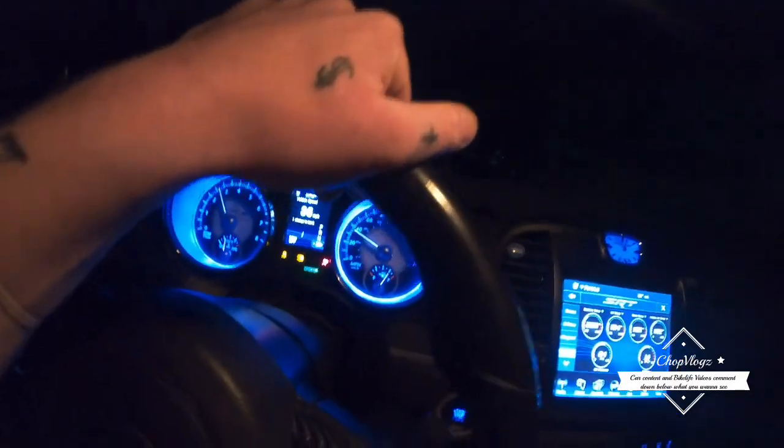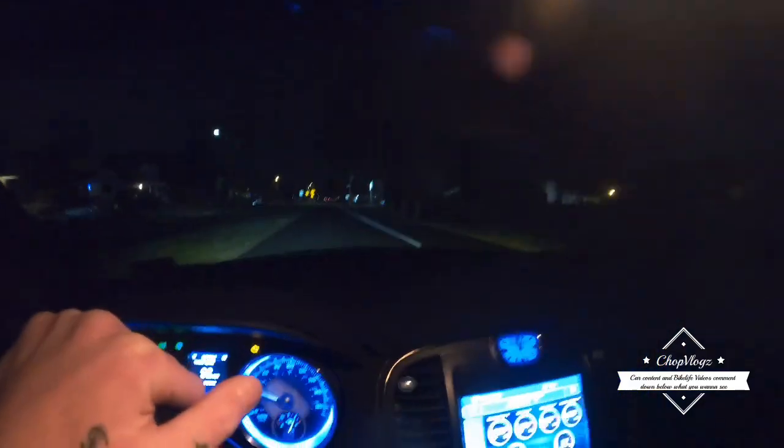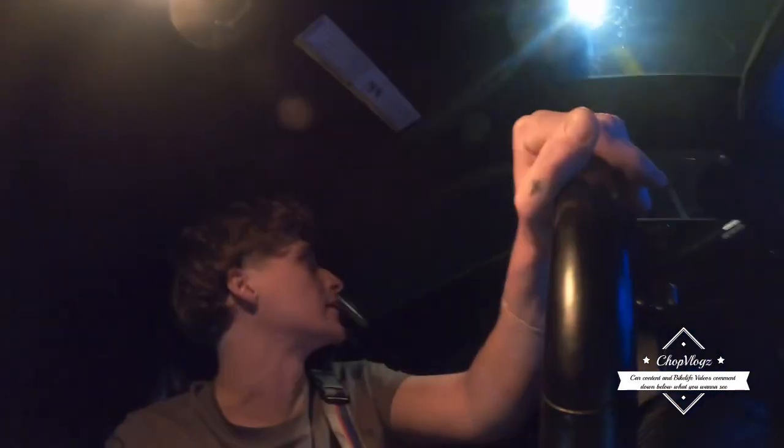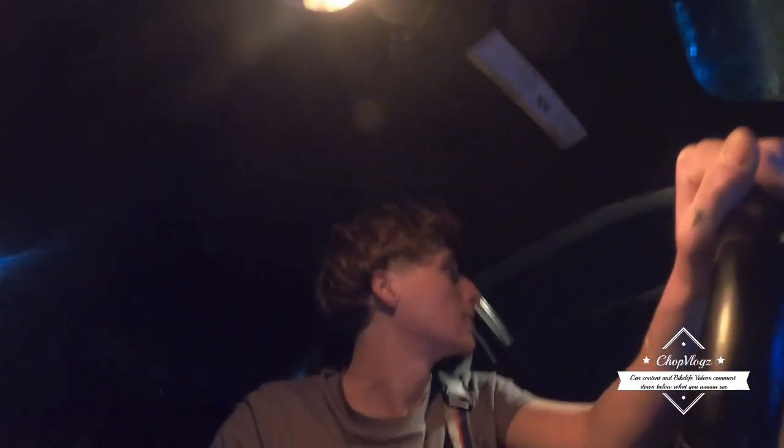That's not even hitting it. I don't even want to hit it because I don't want to be speeding too much. I'm in a little town right now. I'm just trying to give y'all this little drive. It's already 7 minutes. I'll probably end up stopping this at like 10.